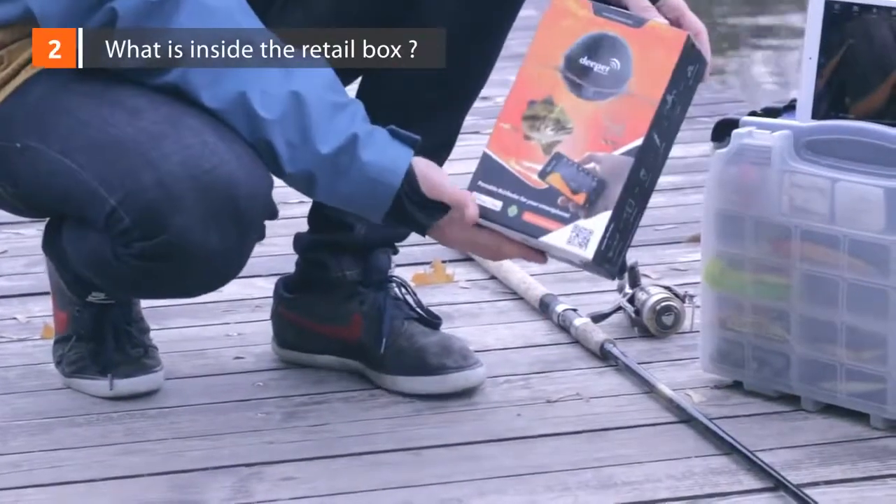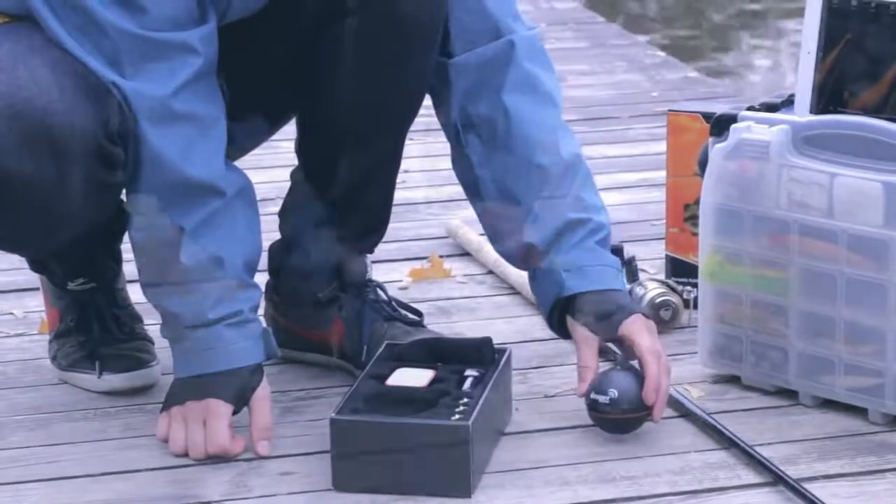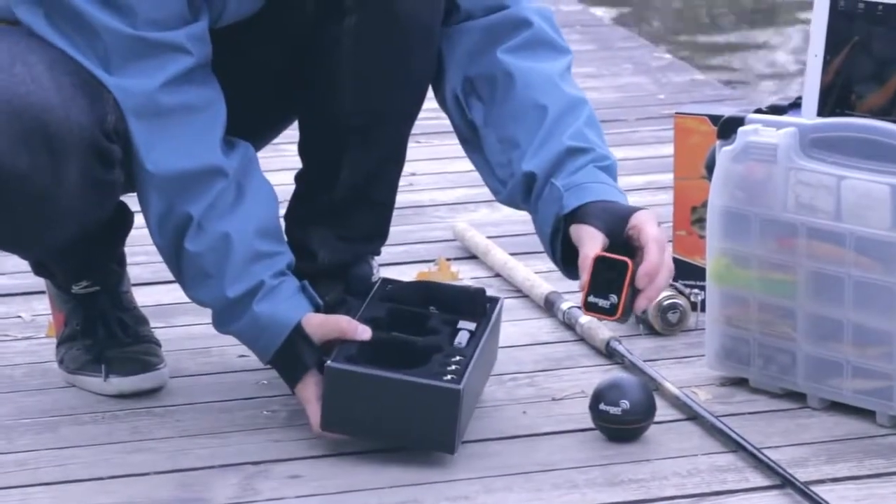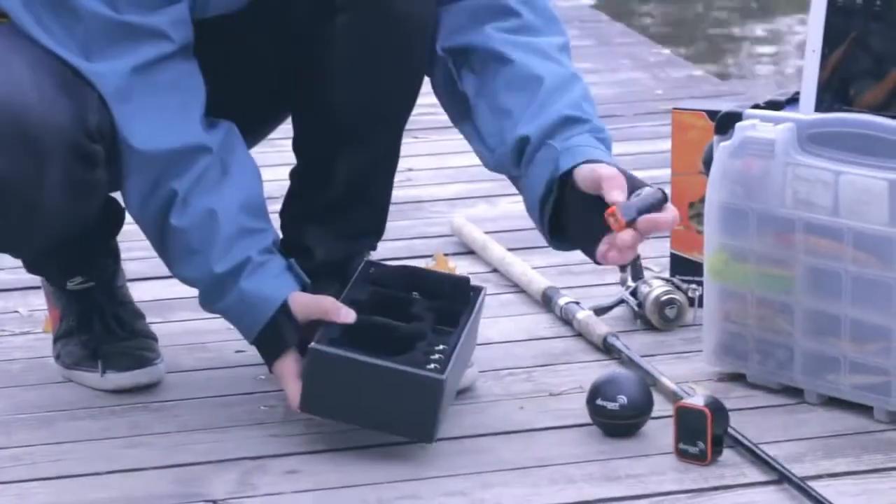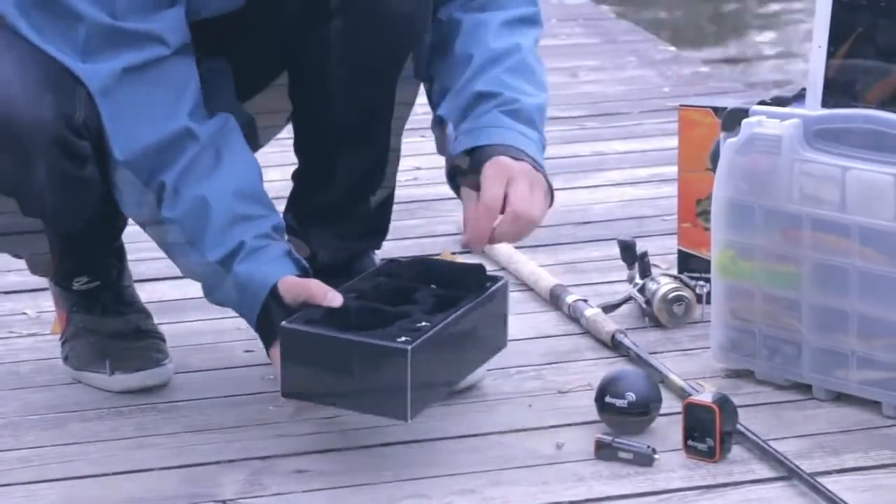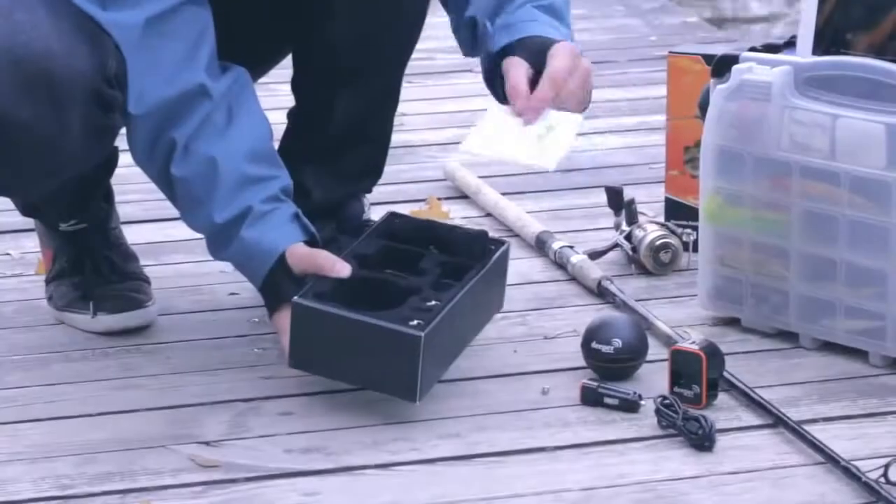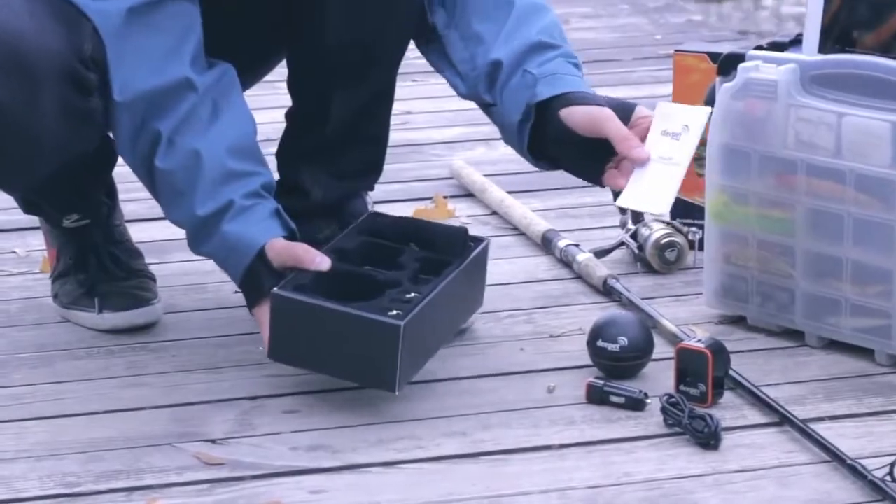Inside the box. Inside the Deeper retail box, you'll find the Deeper sonar ball, 2 chargers, wall charger and dual car charger, 3 attachment bolts, a pouch for Deeper, a micro USB cable, and the user manual and quick user guide.